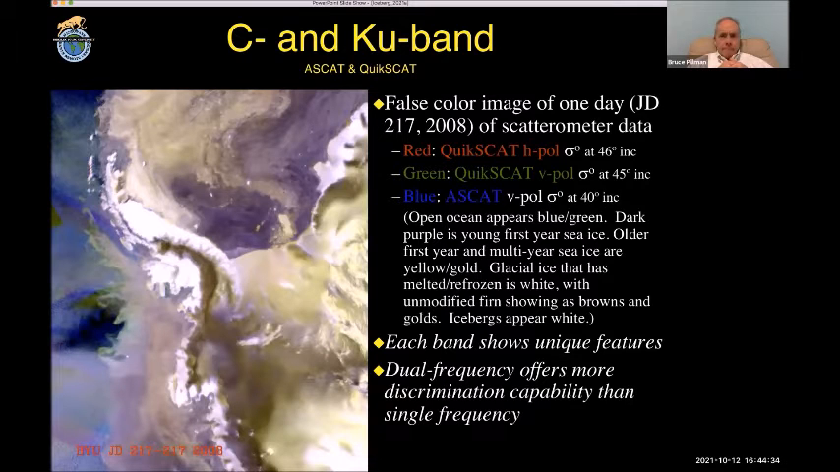Okay, this is actually an RGB image. It's artificially colored. Okay, so the red is horizontal polarization, QuikSCAT. The green is vertical polarization. The blue is ASCAT C-band. So this represents 5.6 centimeters, like that. Okay. So you can see it there. The other one represents Ku-band. That would be about an inch, about 2.1 centimeters. So that's the difference between the two. 10 centimeters to that. Okay.